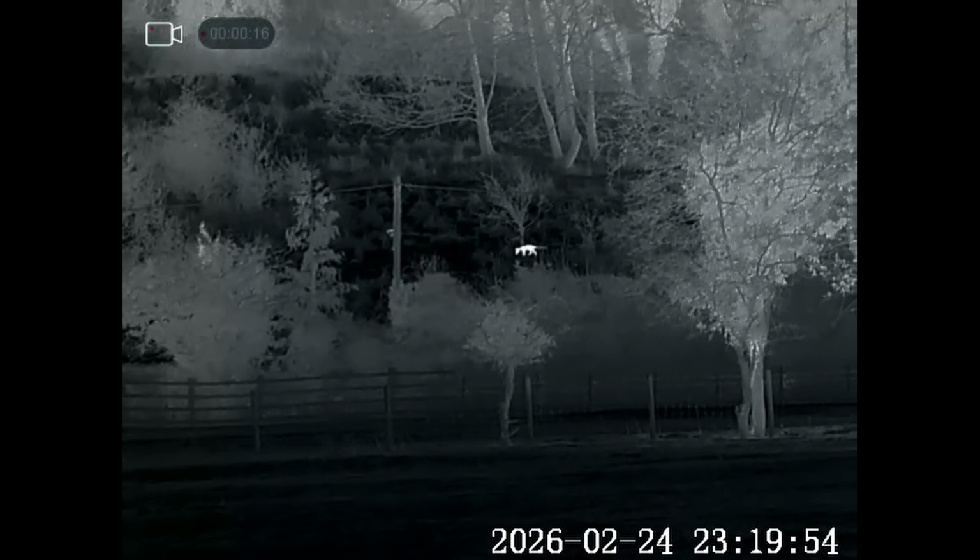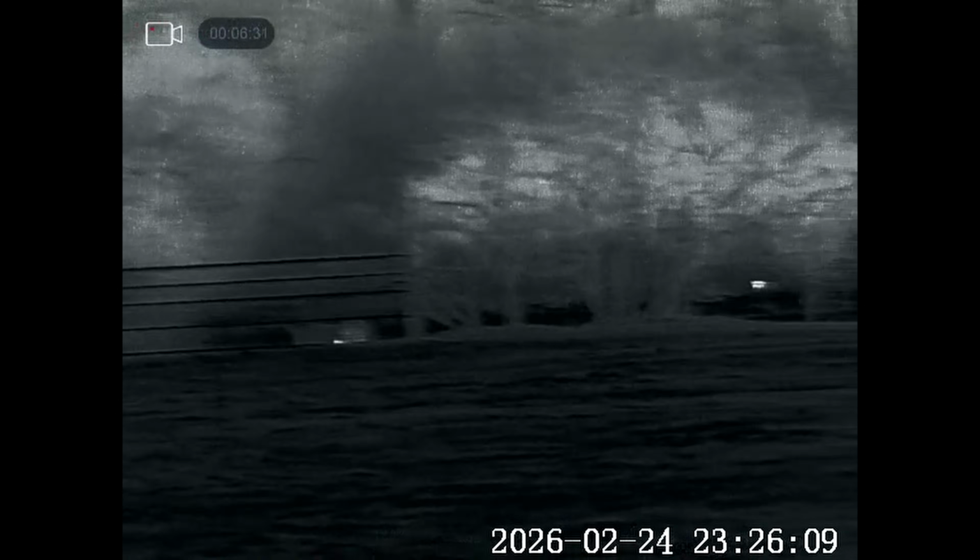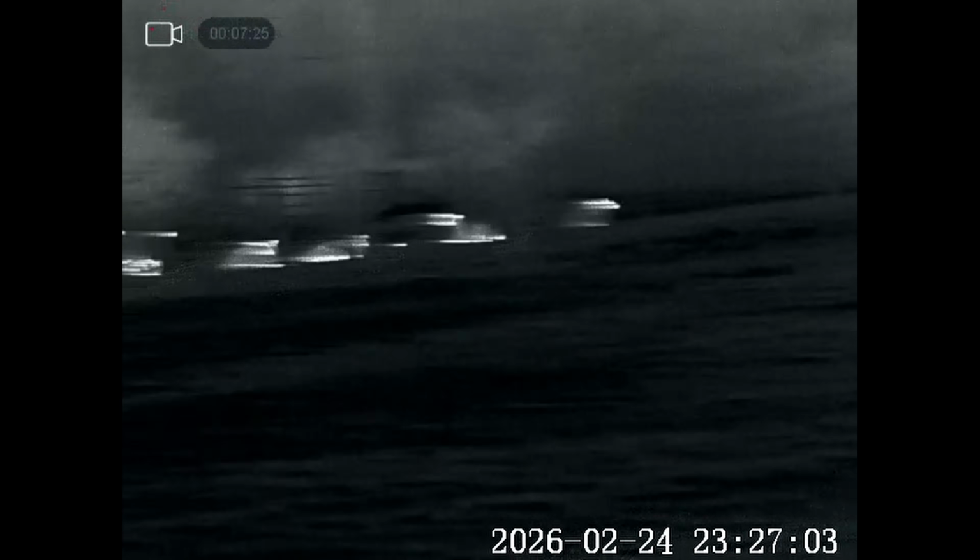So what I'm going to do is give it a couple of squeaks and just leave it and see if it gradually brings it in. Yes, and that's worked. It's actually come under the gate and it's in the adjacent field to me. So it's heading my way. It's come across and it's gone in amongst the sheep. It's probably checking them out because they're all pregnant ewes there. It'll be checking to see if there are any lambs on the way.